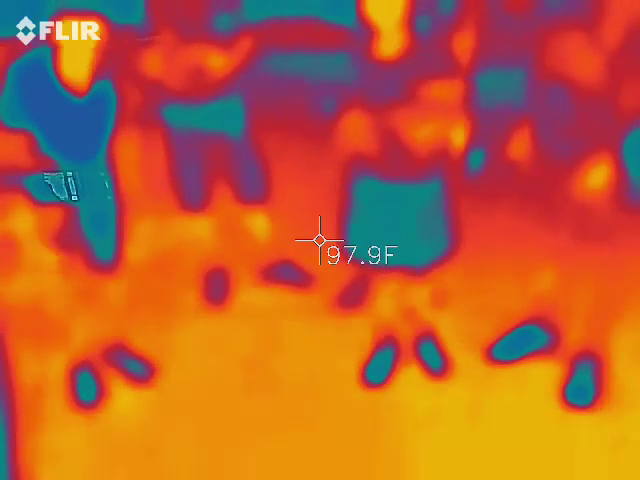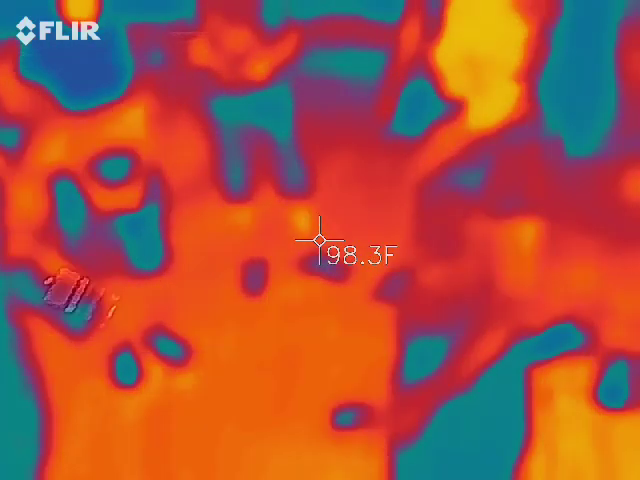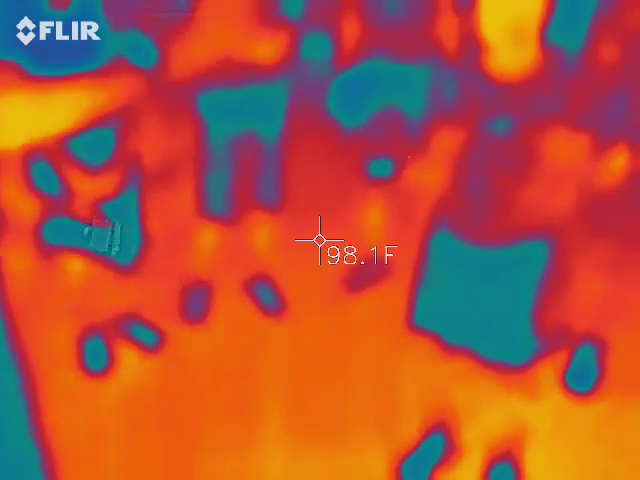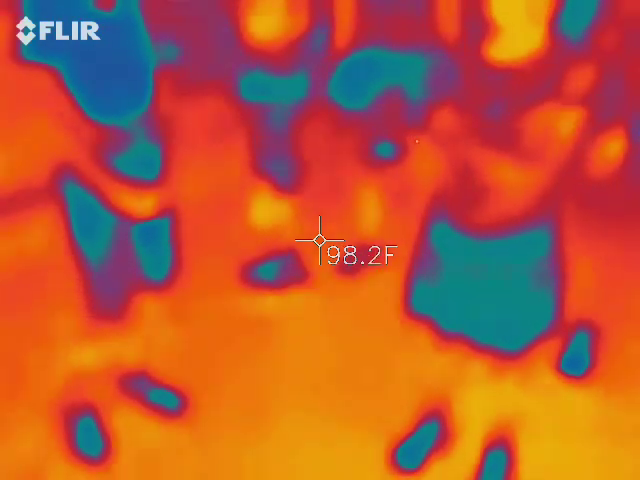Well, you have to remember, so with that, go ahead and hold it out. Hold it really far out. So that if there is activity, a ghost nearby, it's going to be right here. It's not going to be where you point it. It's going to be right here.